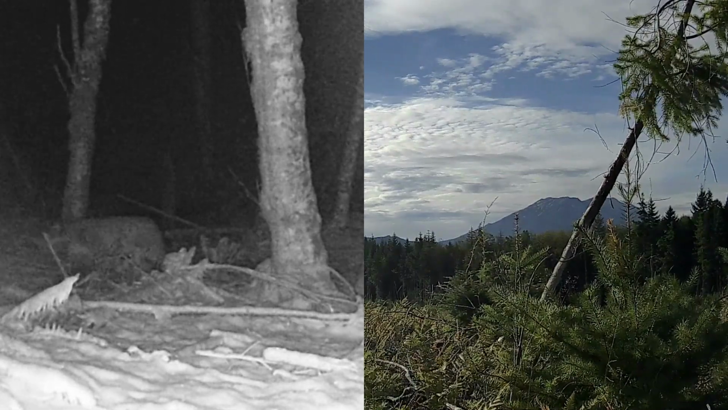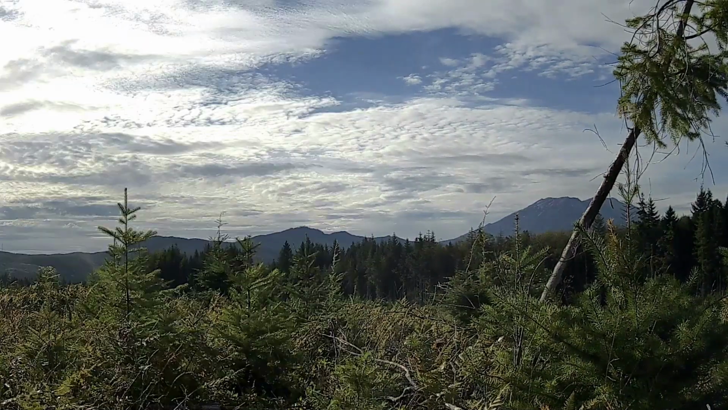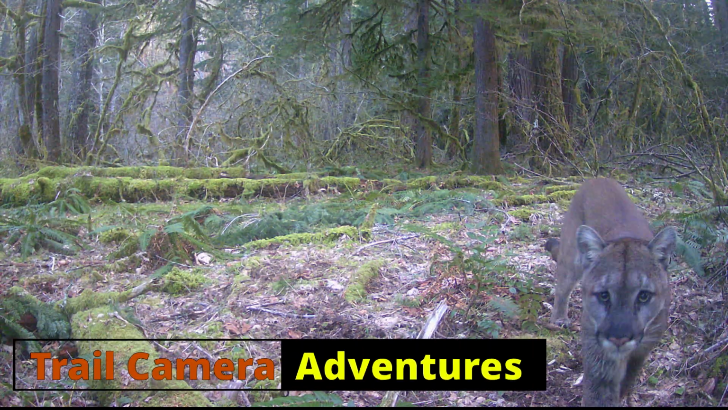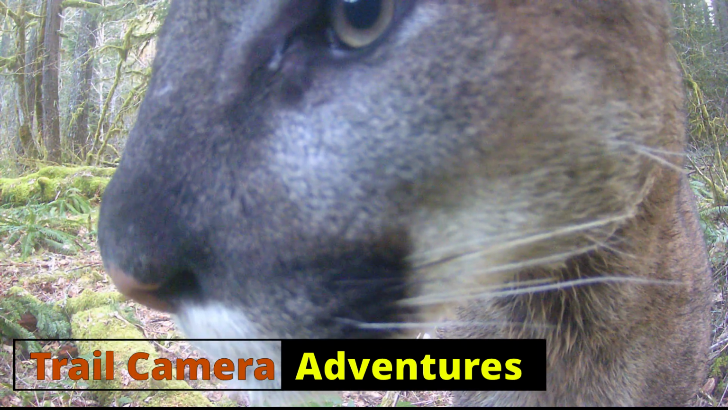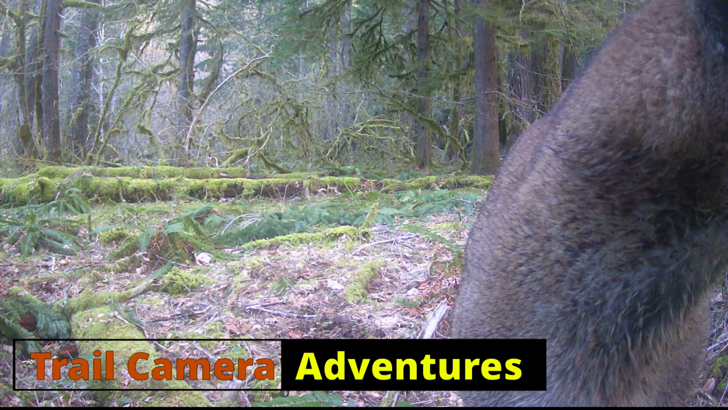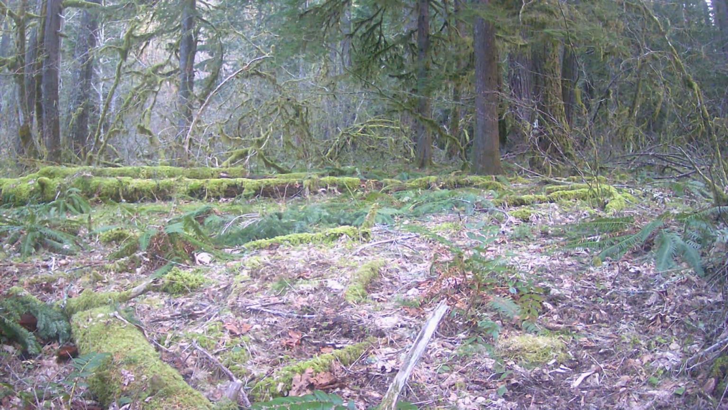He actually ends up what looks like maybe in a tree a little bit farther back. And we went on and pulled trail camera cards and actually got video of two very big mountain lions in that area. So I'm sure it was one of those guys, but treat them seriously, because they are serious predators.